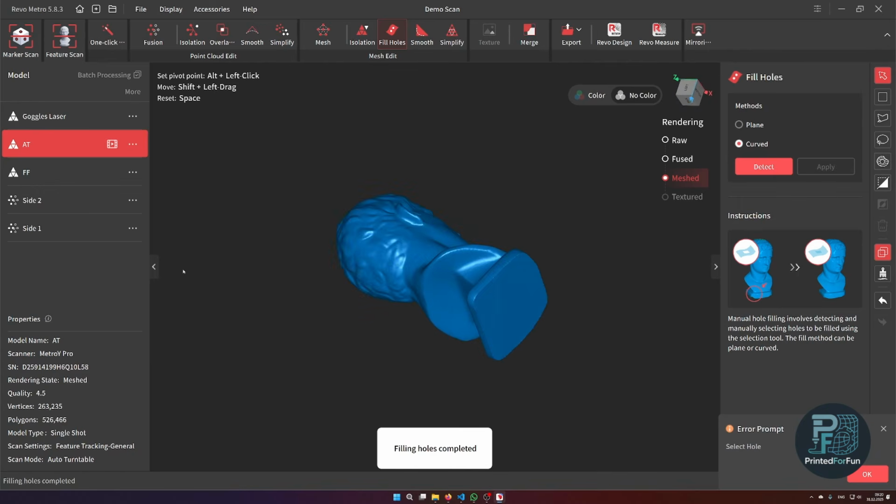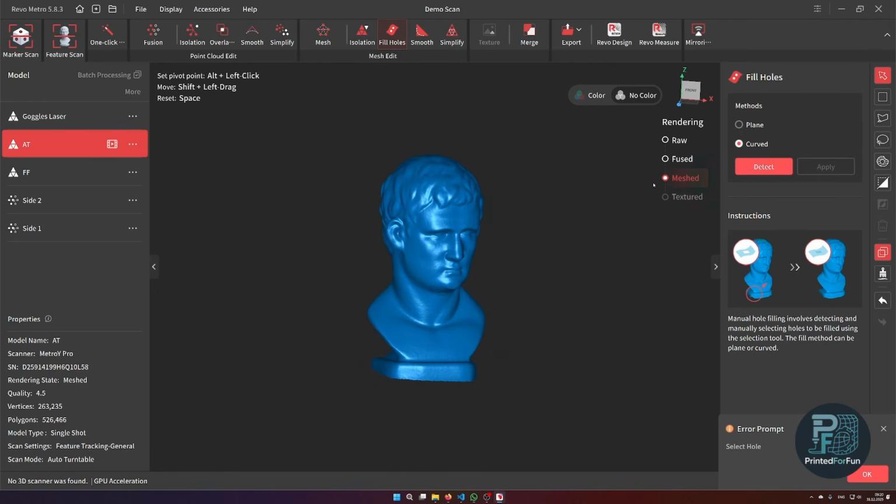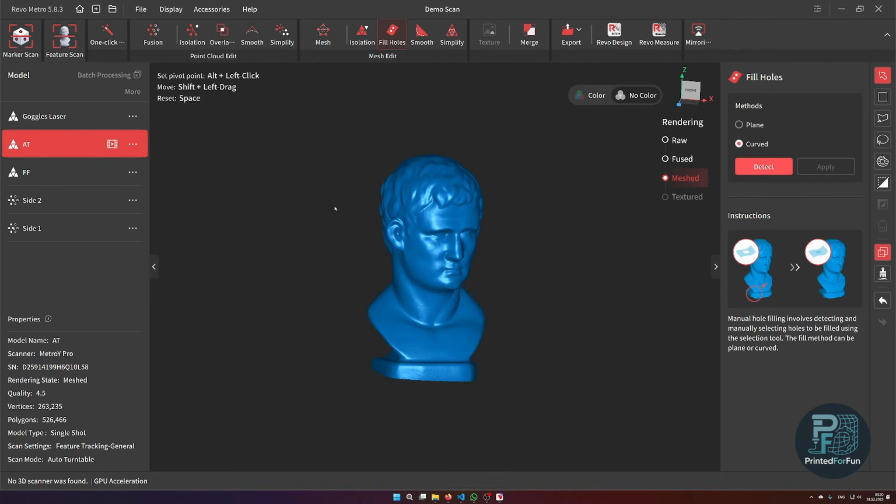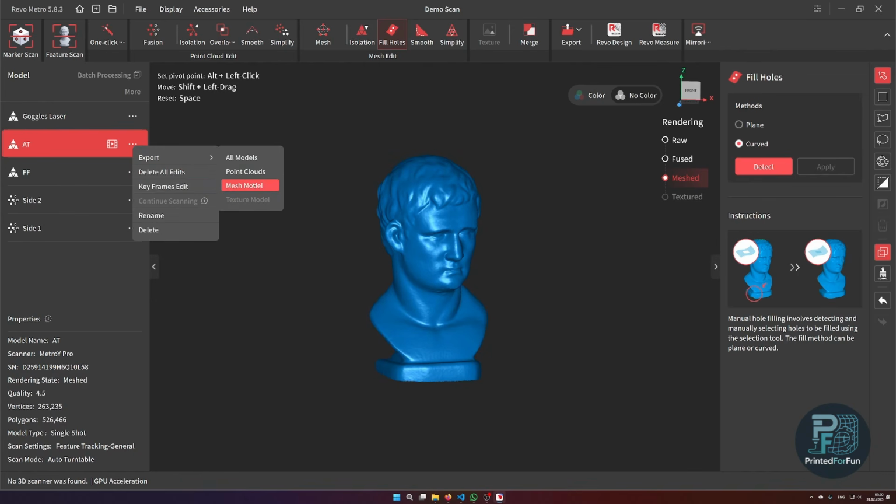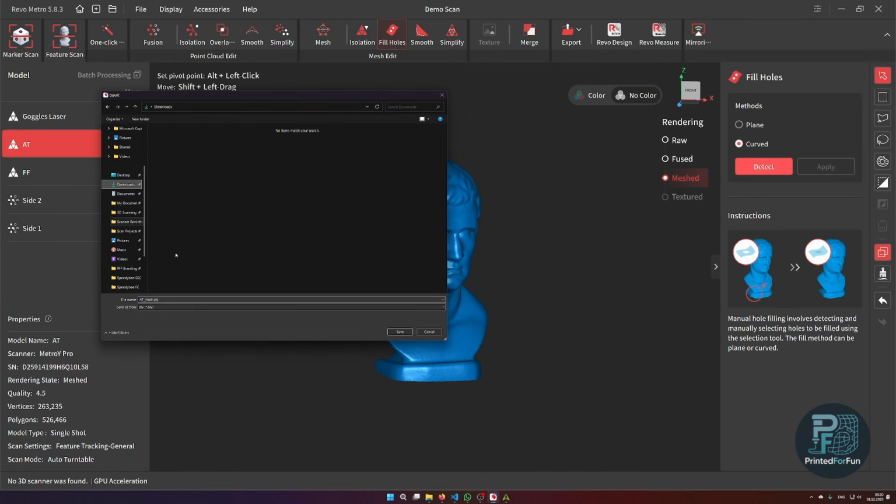All right, it looks like we have a manifold object now, and we can theoretically directly 3D print this one. So I will just open Quality Print now. Then we can export the mesh model. Here you can see you can export all the different steps. You can directly export the point cloud, but you can also export the mesh now. We will export it as an STL file.